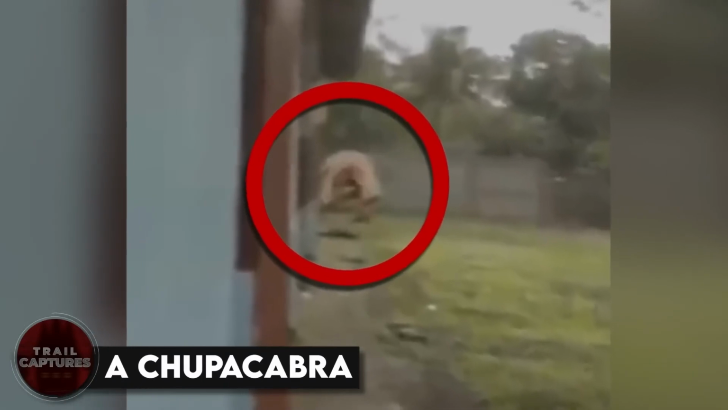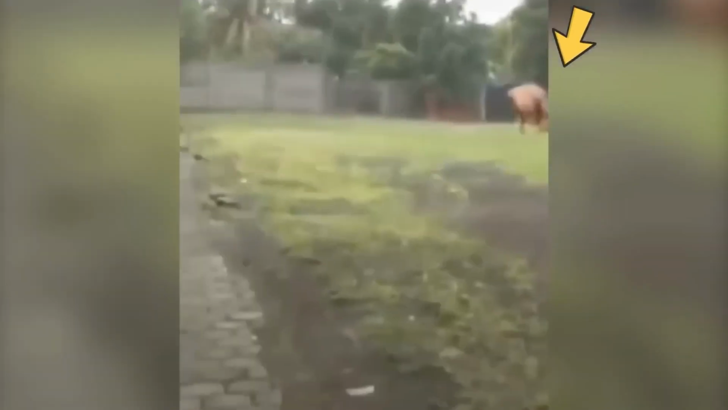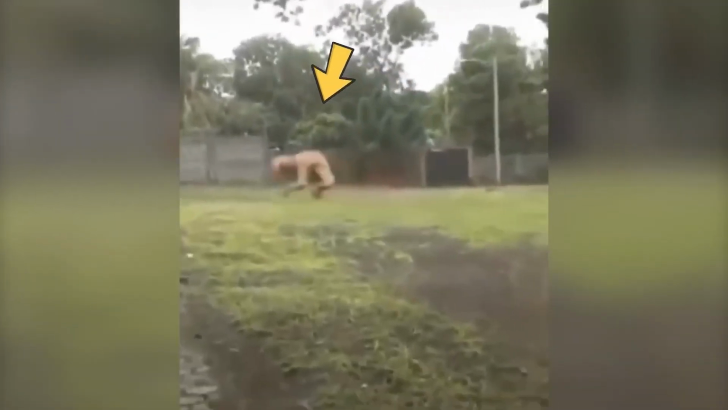A chupacabra. These two men kept hearing strange voices from their backyard and eventually decided to go check. But what they did not know was that they were in for a surprise. A huge monster was seen running to hide from them, but that did not stop the friends there. They had to go check, and that is when we see the terrifying face. The video ends right there, so let's just hope both of them are okay.